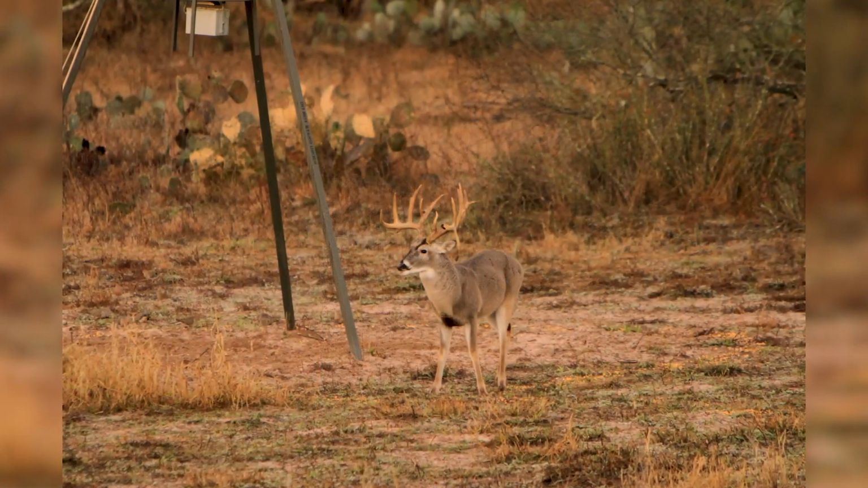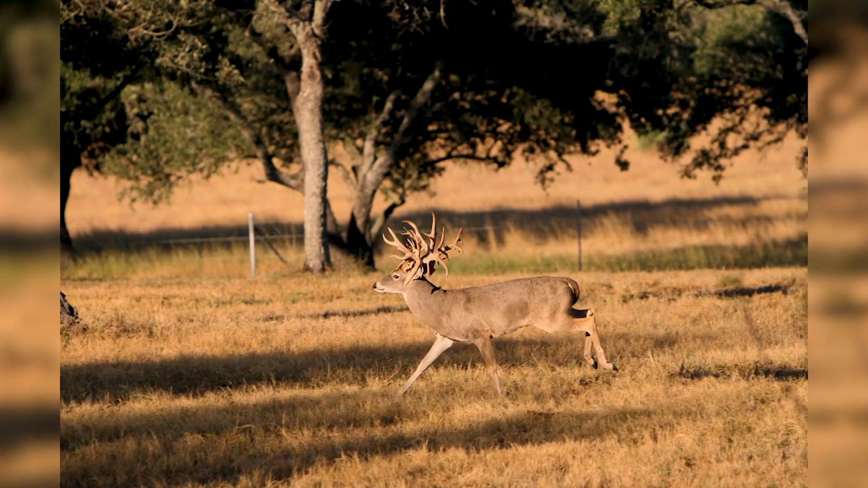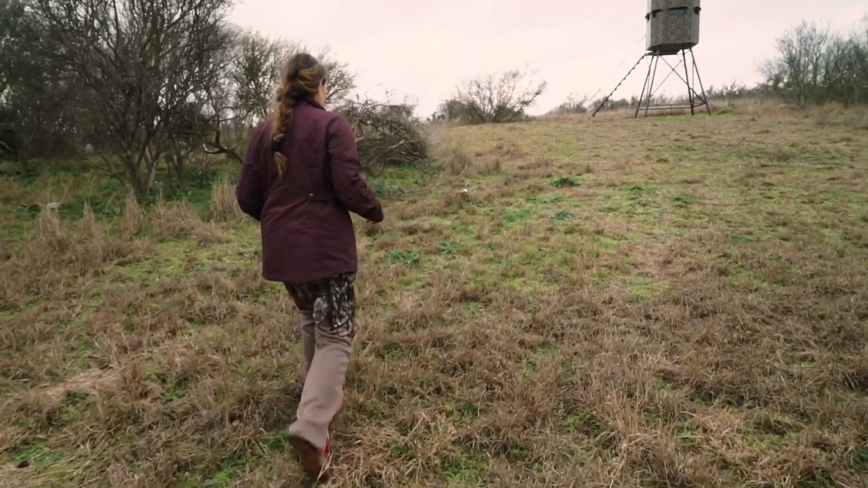So this ranch has the perfect habitat for wildlife. I mean, look at the whitetail deer. They're gorgeous and they're huge. Matter of fact, these deer have actually been brought in. They have superior genetics than the deer that were actually native to this ranch. So it's improved the value of the property for sure.